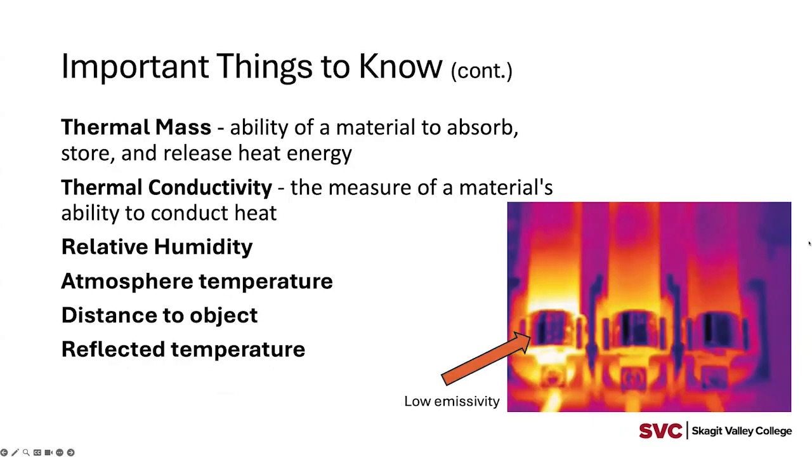Before I go on with the bullets here, here's a great example. These are fuses, and you can see an AGC fuse, depending on your knowledge of this sort of thing. Essentially, you can see that these bands, which are the chromed metal bands, appear very, very dark and cold.